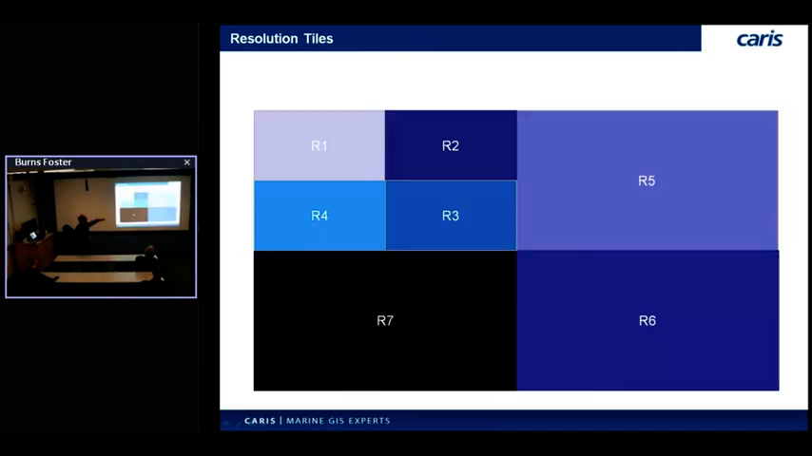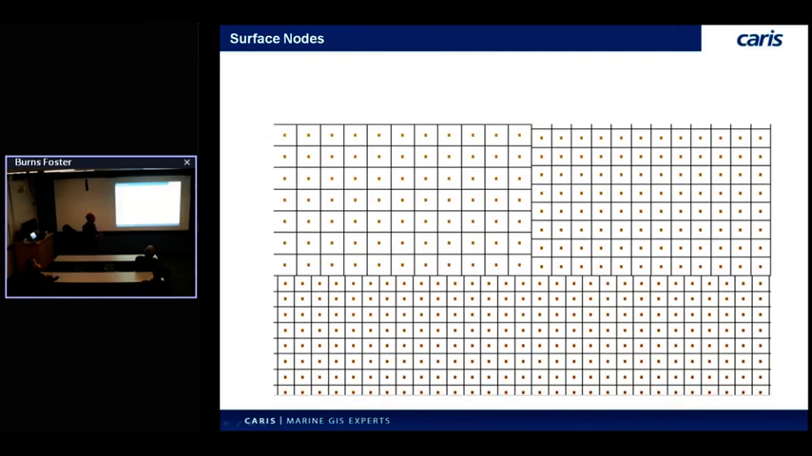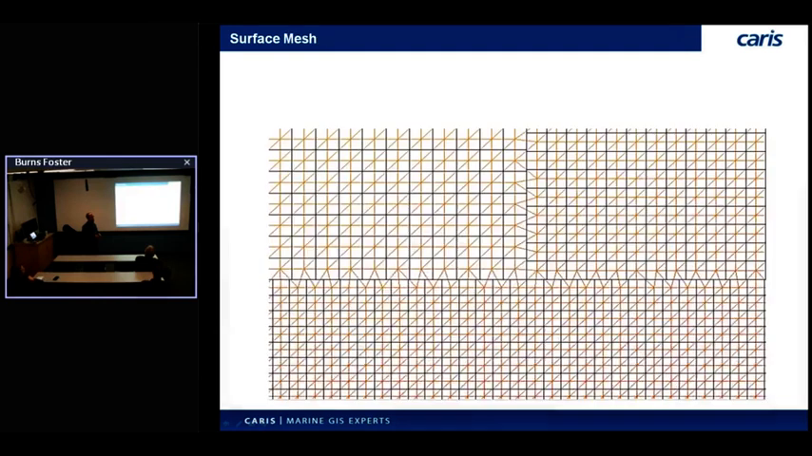If I zoom right in on the center of this tile into something like this, here's my computed resolution. I lay down my grid nodes. You can see they're arbitrary spacing. It's not dyadic or anything like that. It's not a multiple of 2 or power of 2. It could be any arbitrary resolution between adjacent tiles. I lay down my nodes inside those tiles and then compute a mesh across them. And that's how we get a variable resolution surface.